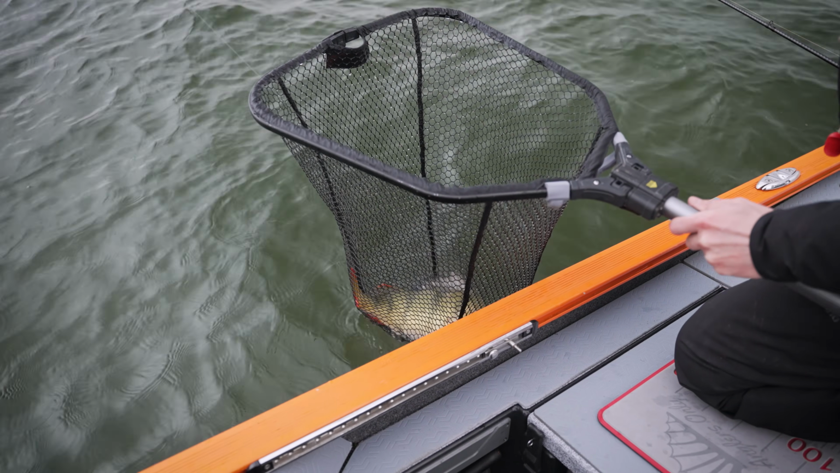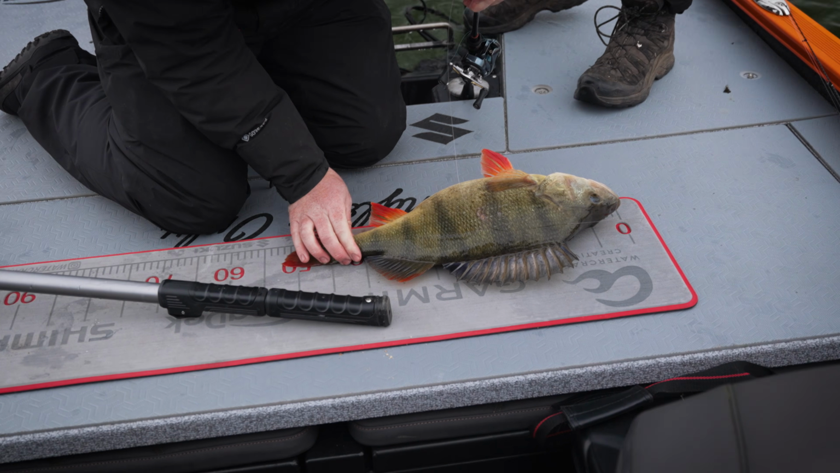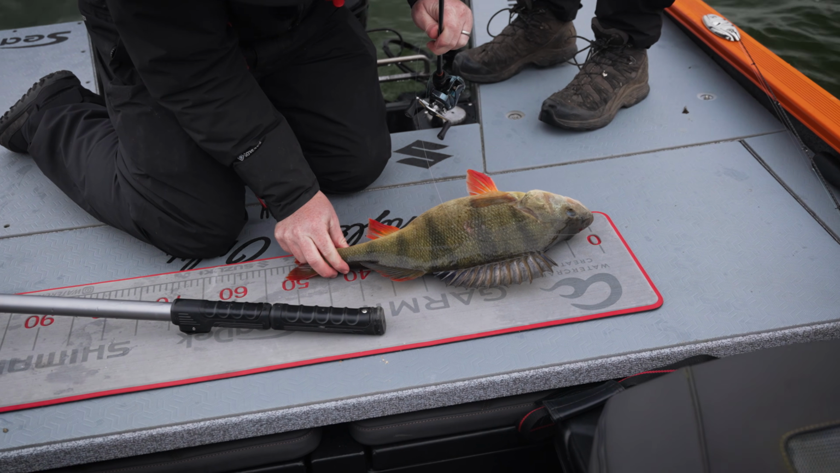Right, I'm gonna have to come down there, mate, and put it on the measure. That's 50. It's not on them 0. It's 52. What a fish, mate, what a fish.